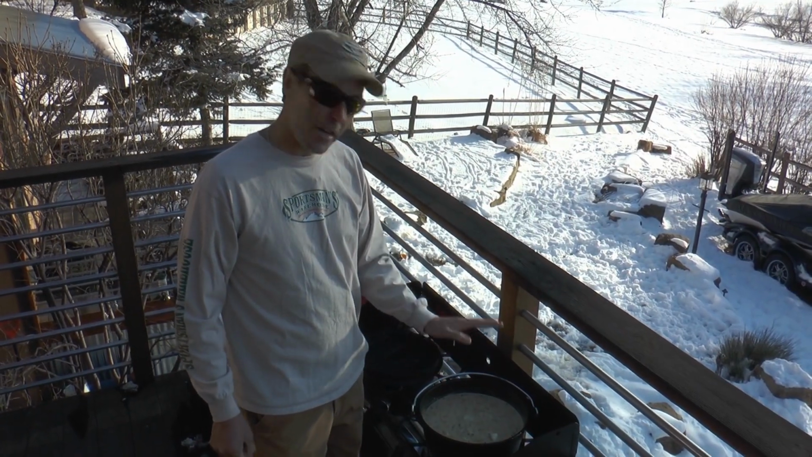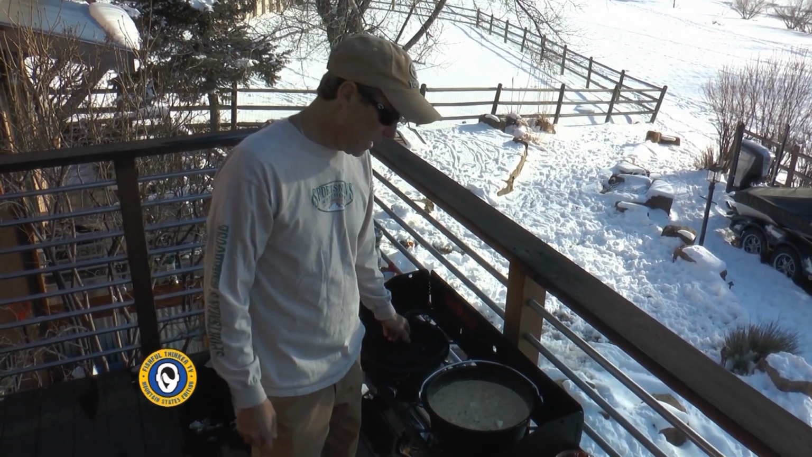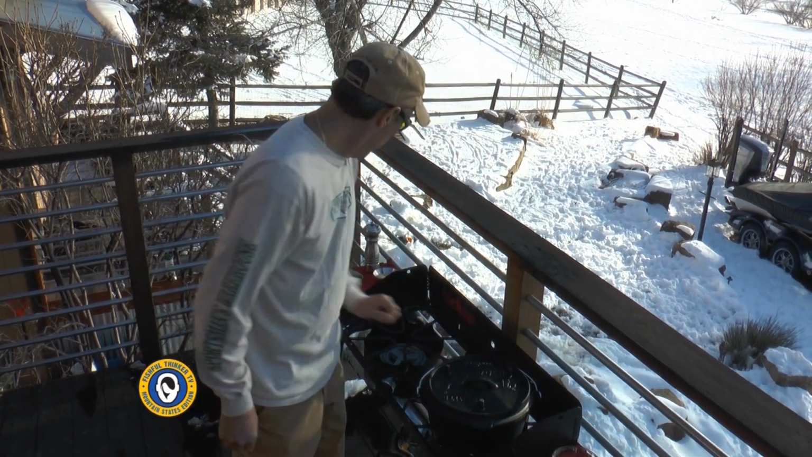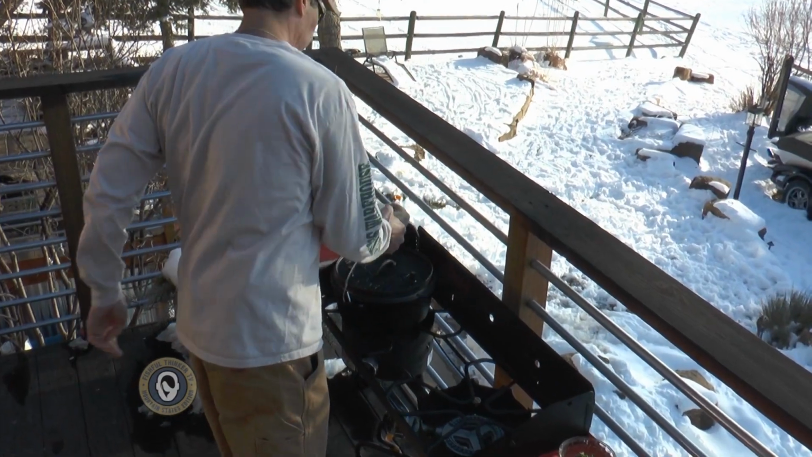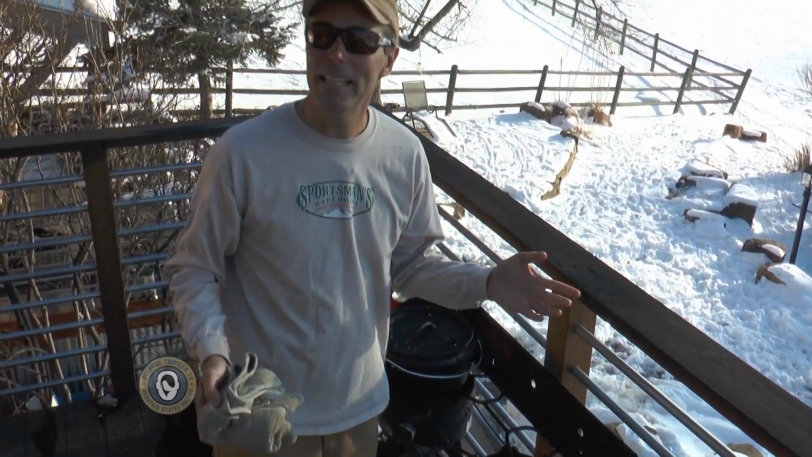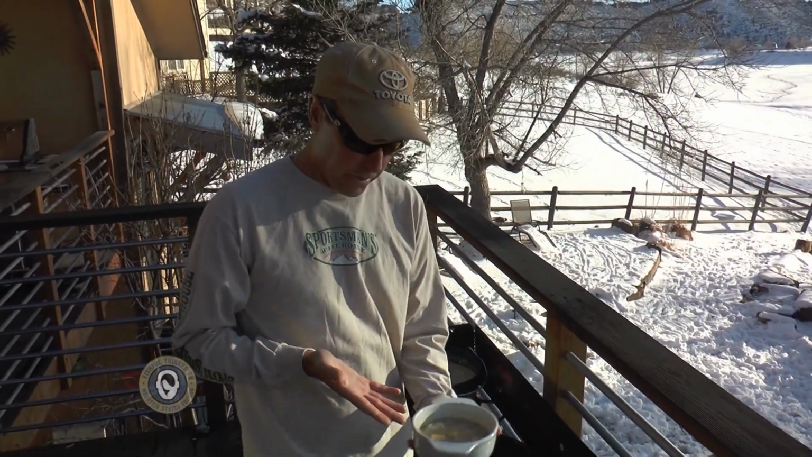All right, guys, fish is stirred in, everything's in. It looks to me like it's totally done at this point. So I'm gonna set the lid on it, and we're gonna take it off the heat altogether, and we're gonna set it over here on the other side and just let it sit there and let the fish basically steam and finish.